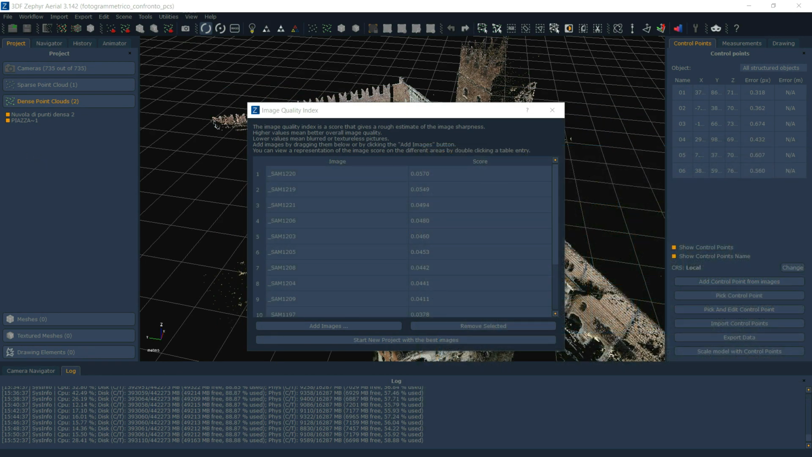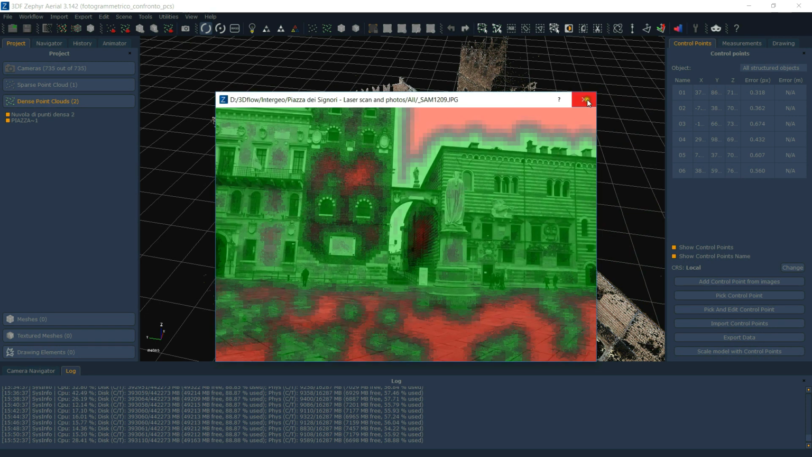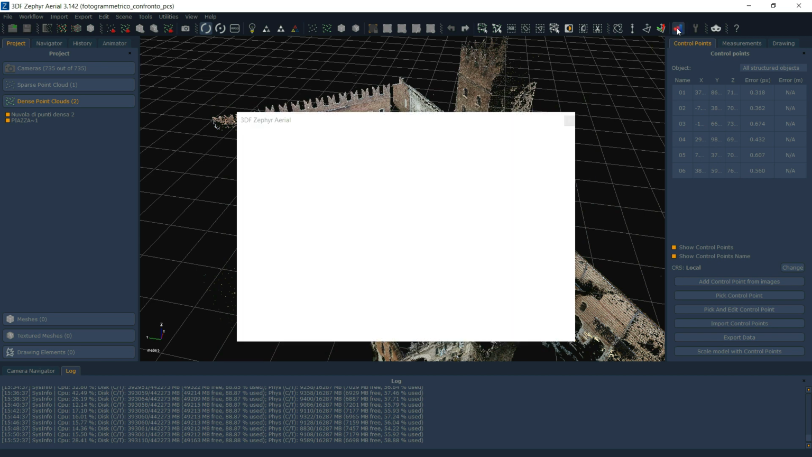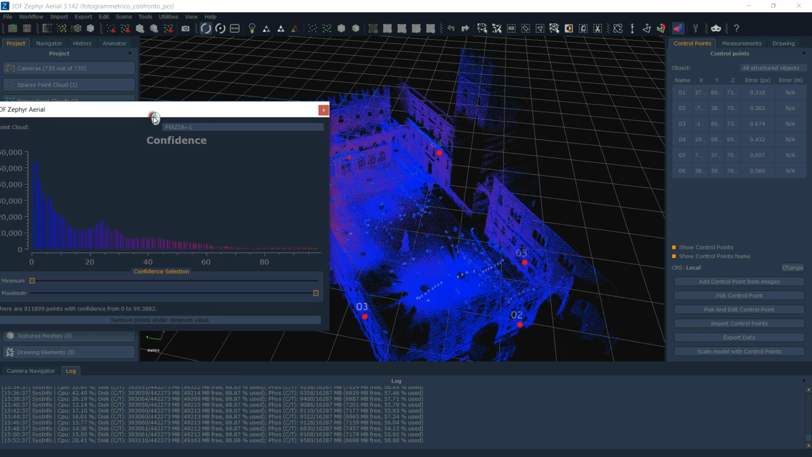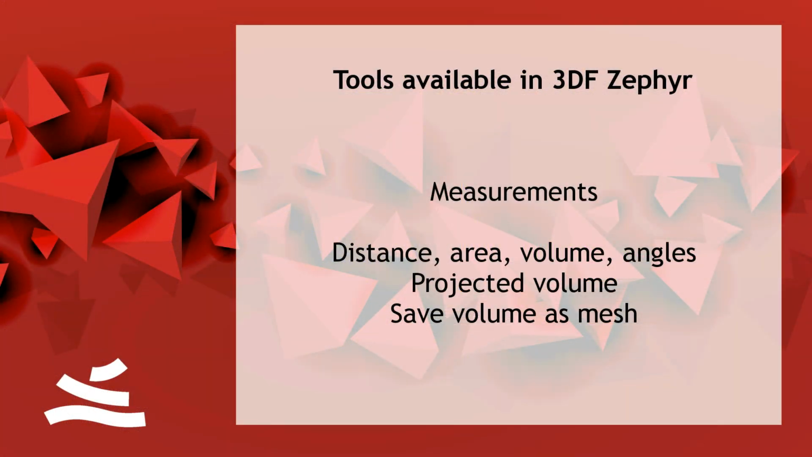We also have an image quality index tool. Basically, this is a score and a visual aid that will tell you which parts are less in focus or have fewer key points, so that they may make the work harder for Zephyr. We have a confidence cloud. Basically, this is a visual representation of the red and the hot areas, meaning that we have a lot of images that see the same point.